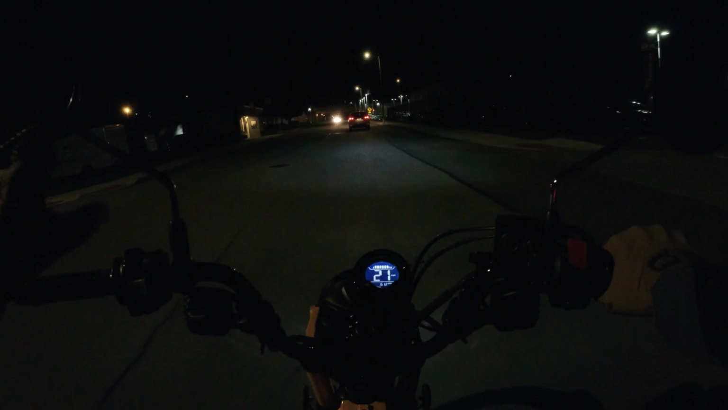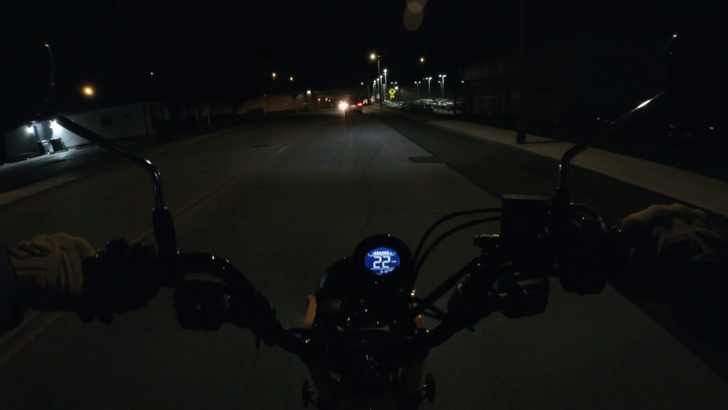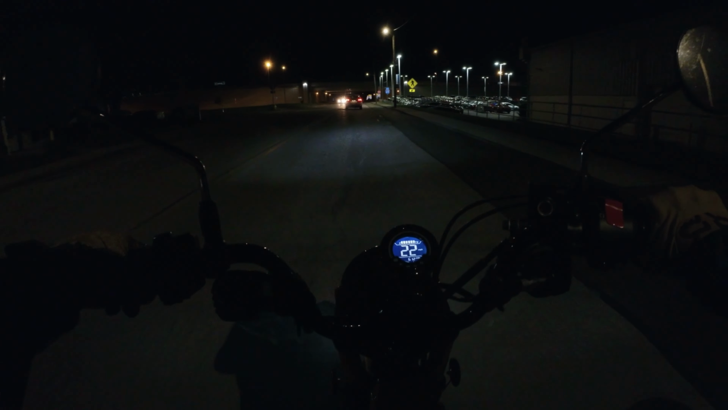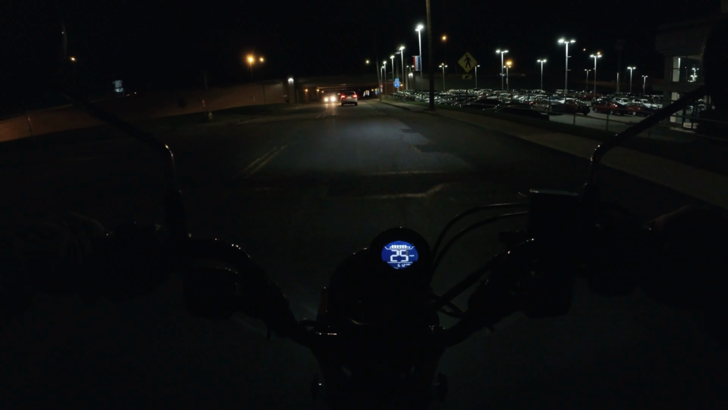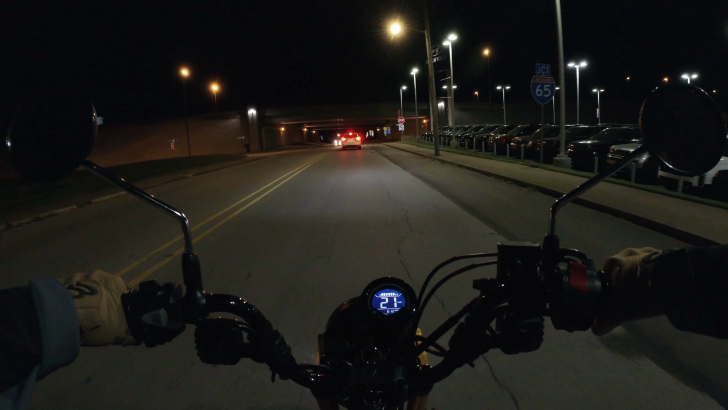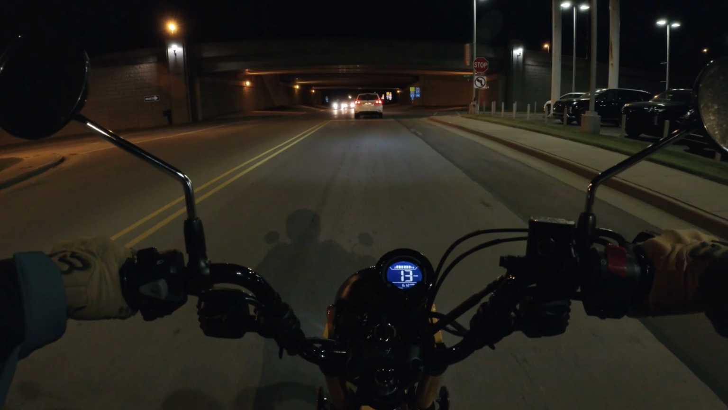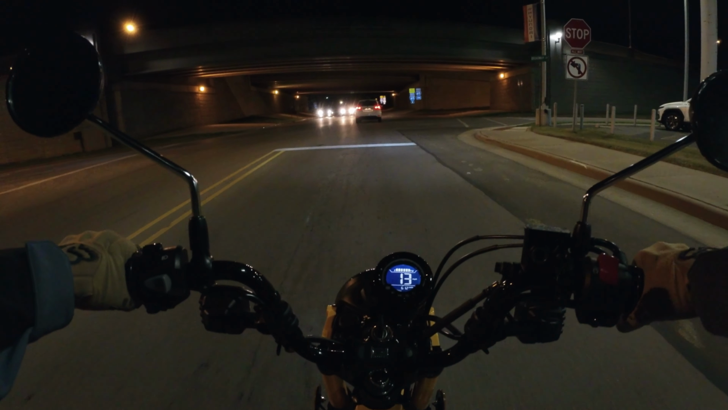Something else that just kind of drives me crazy now that's very common is everybody has, you know, newer cars with the LED or the HID headlights, which, you know, mine has the LED lights on it too, but they have the setting where you can have it automatically turn the high beams on and off. And everybody uses that, apparently.